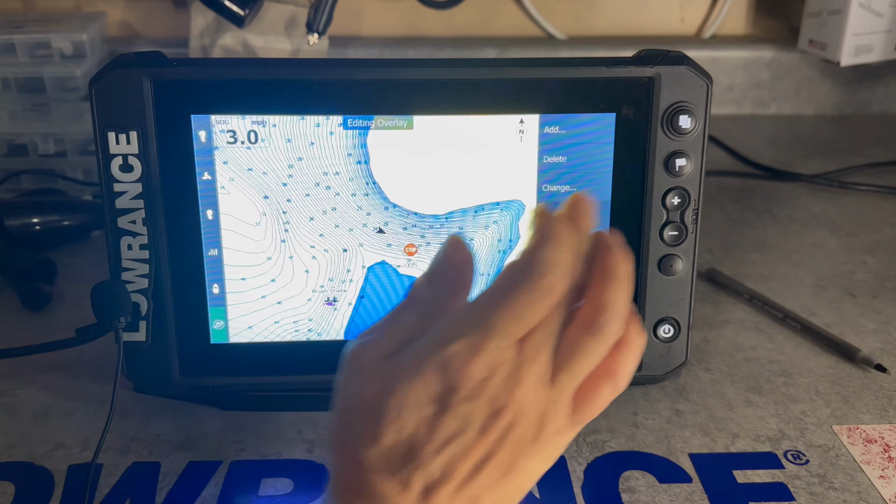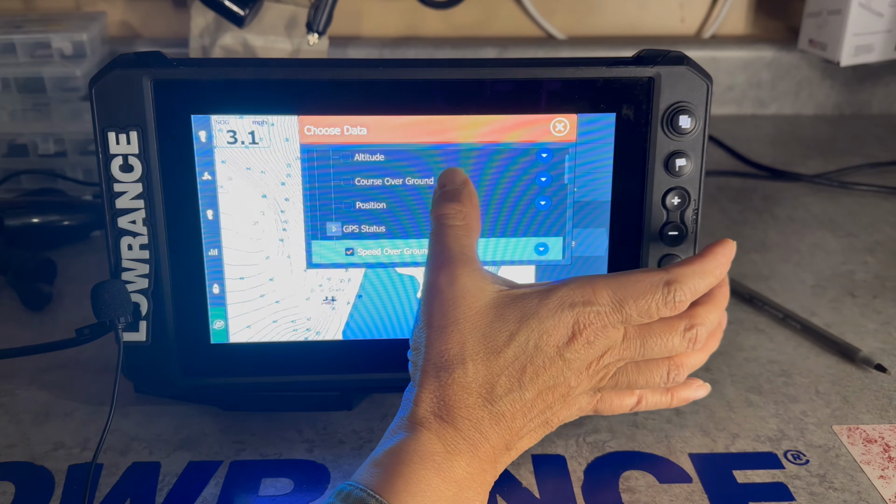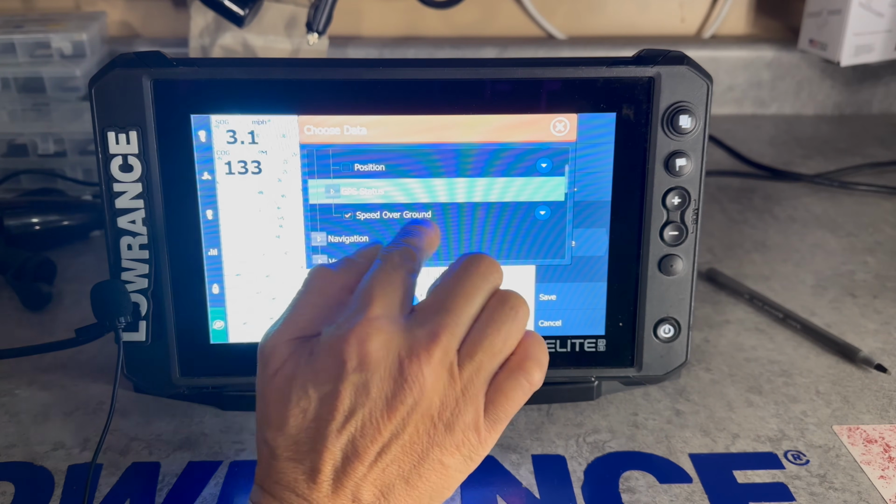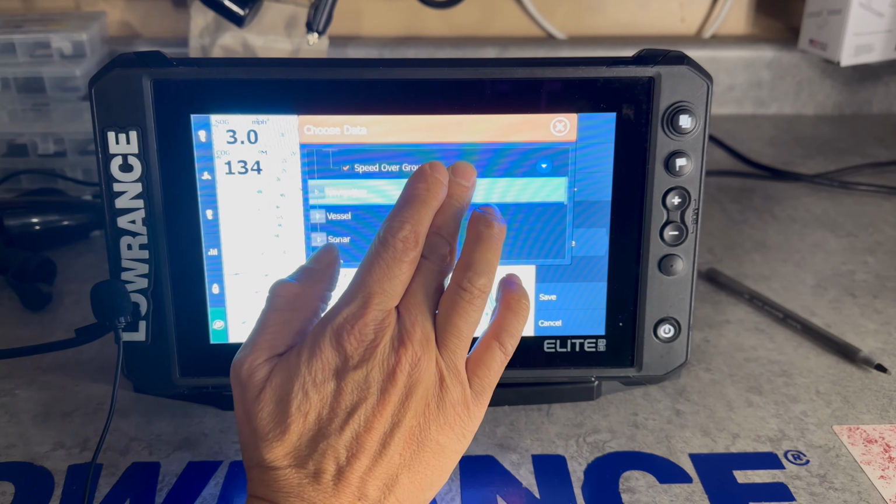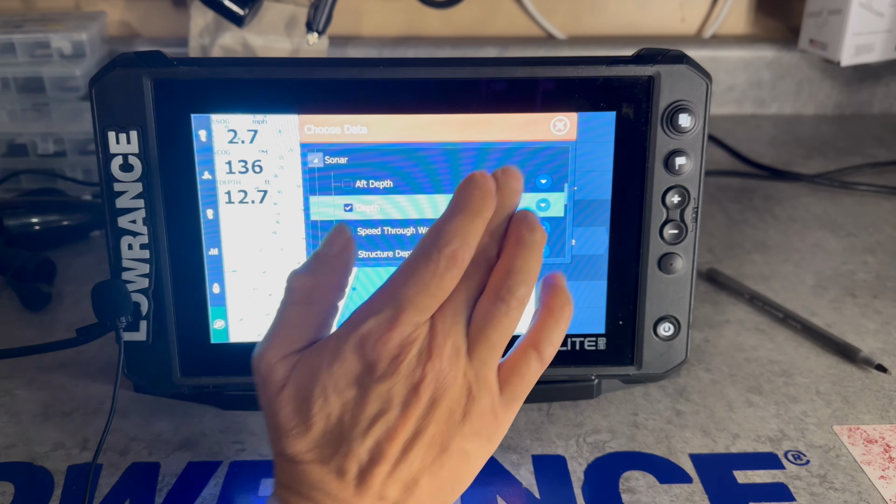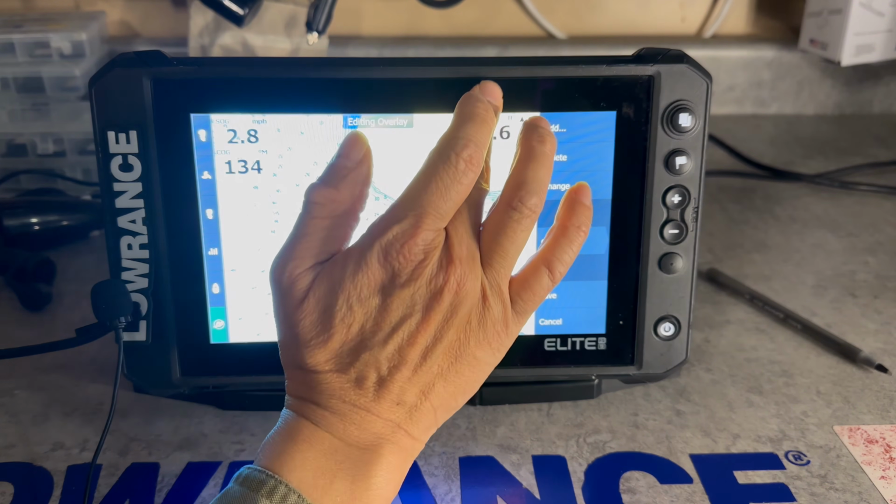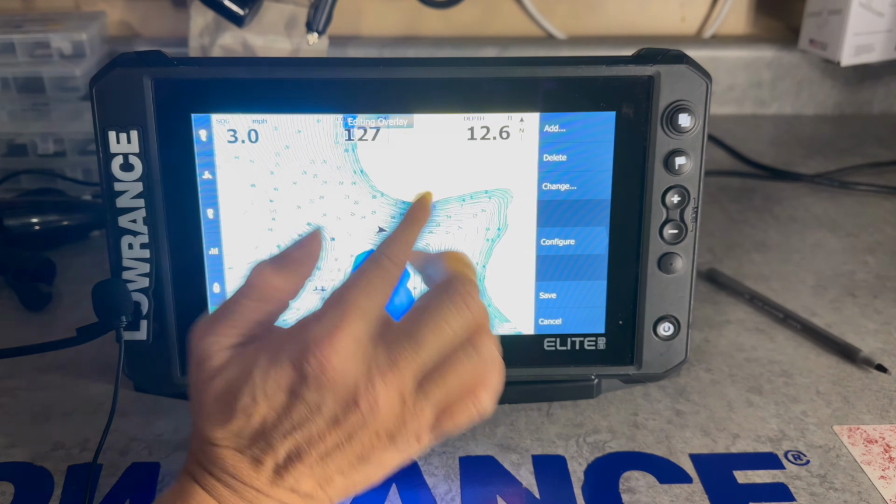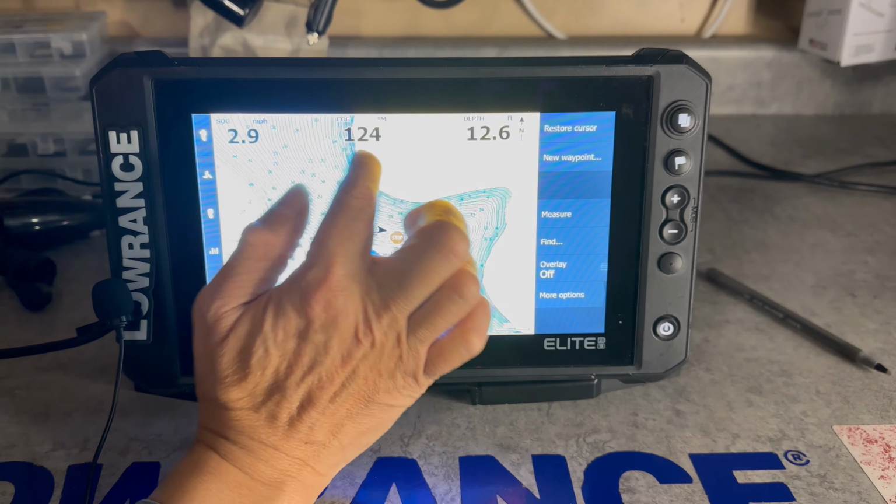Now, if you're walking out in a snowstorm, go to your chart screen, hit your power button, hit your edit, hit your add. I want my compass heading. I would like to know how fast the quad's going, and I can then put the depth. Move the depth over here, compass heading, move it here. So when I get lost, I know where I'm heading to get back to shore.